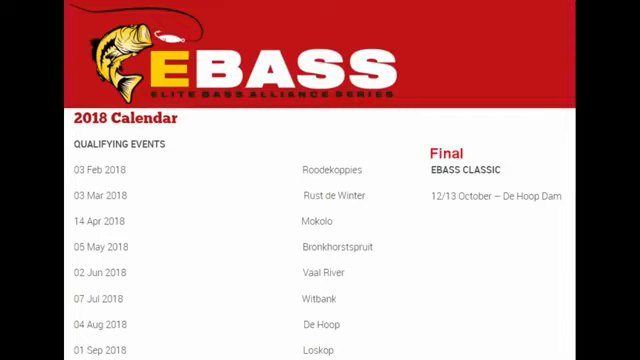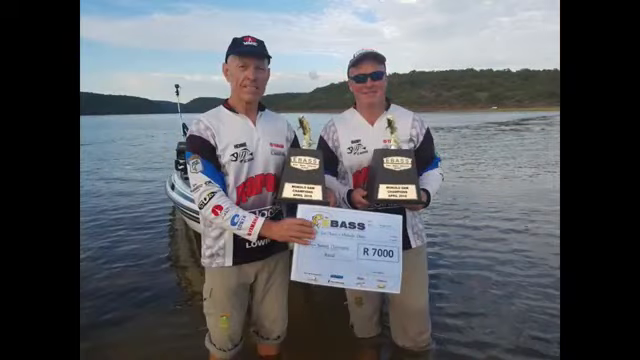The eBass, we've got Rhodocopies coming up, guys. That's a brilliant chart. You know, we were talking about the elevation view with the aerial HD. I think we've got 5 or 6 key spots on Rhodocopies that have got that. Otherwise, you've got ultra HD around the entire dam. The contour chart is great. But I think those key areas where we've got the drone imagery, I think that's going to play a big part there too. So have a look at that. We've got Rasta Winter coming up later, Mokolo, Bronco Spread, Vaal River we've spoken about, Witbank we've spoken about. And then, of course, the final is on De Hoop, and we've got that fantastic chart for De Hoop. So that we've got.